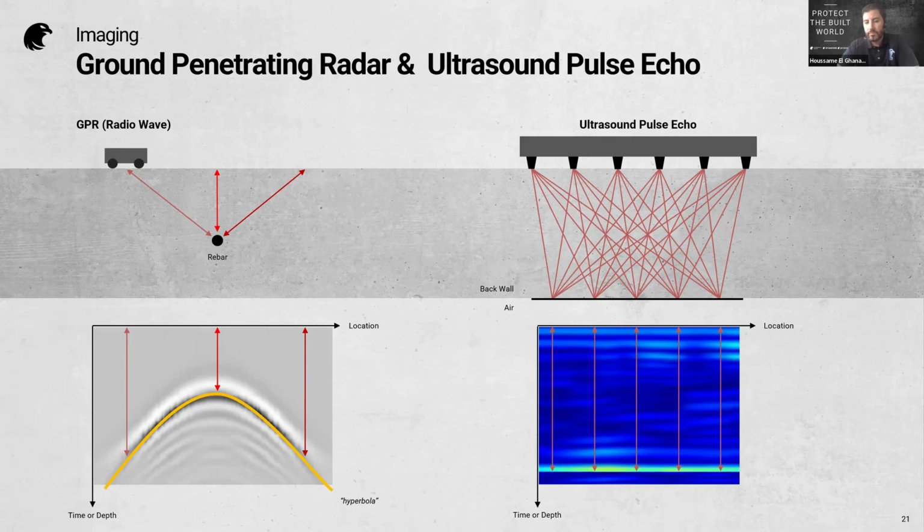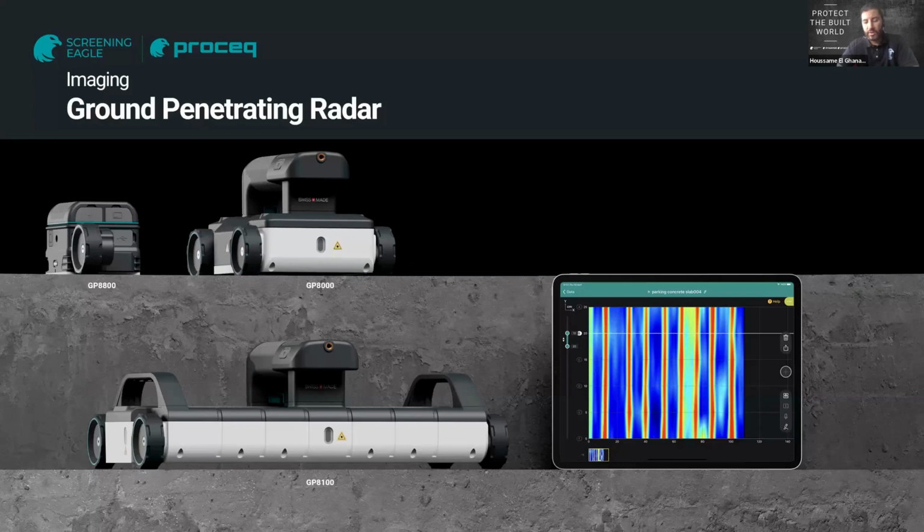Conversely, you don't have this in ultrasound. Ultrasound actually is very good for backwall, for air, and also internal defects. So for metallic, you should use GPR. And for that, we have 3 different sensors. I will explain to you the difference. And here I want to really emphasize something.